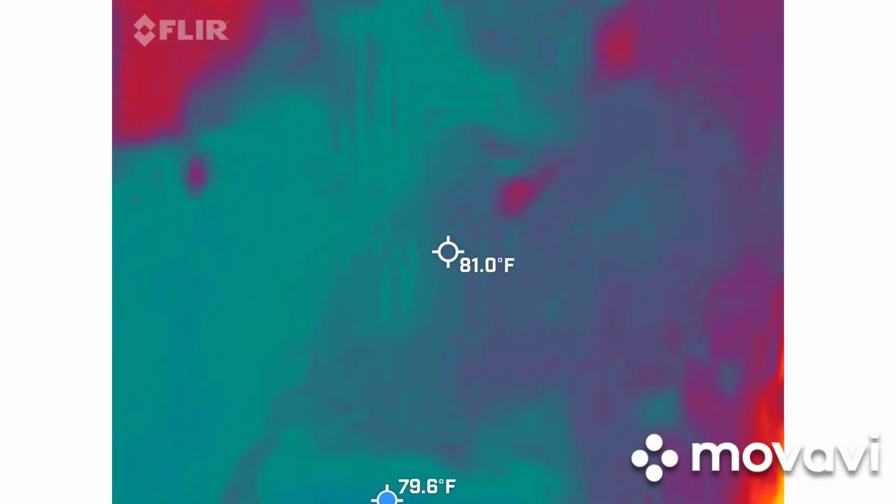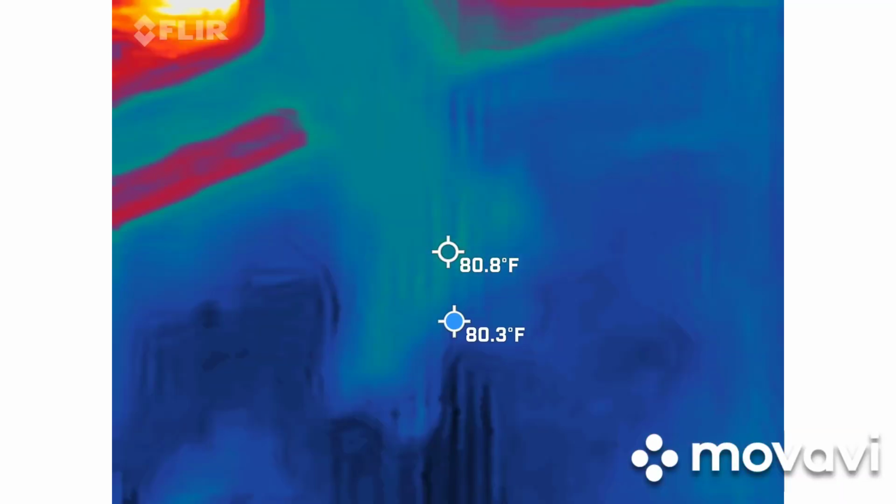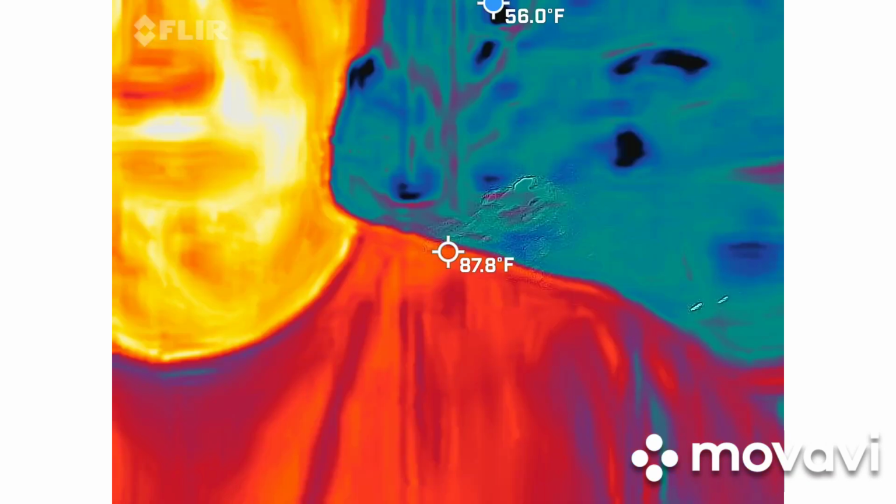Quick demo of what we're going to be looking at here. Just wanted to make sure it was up and running properly. So you guys should be able to see me in there.